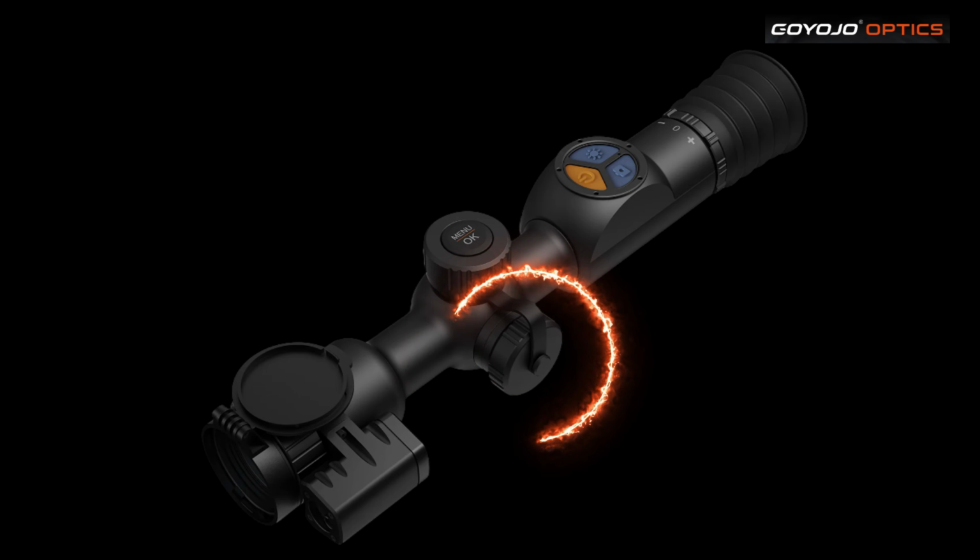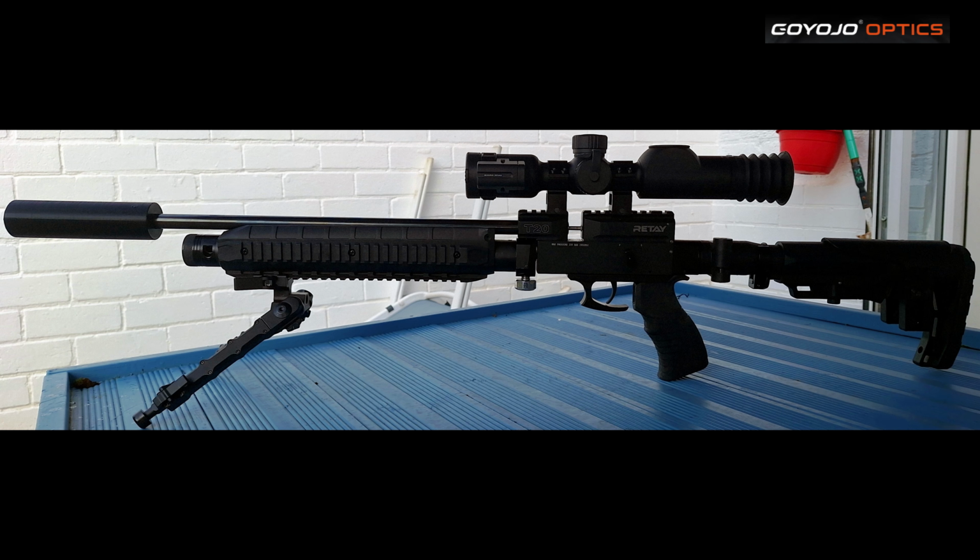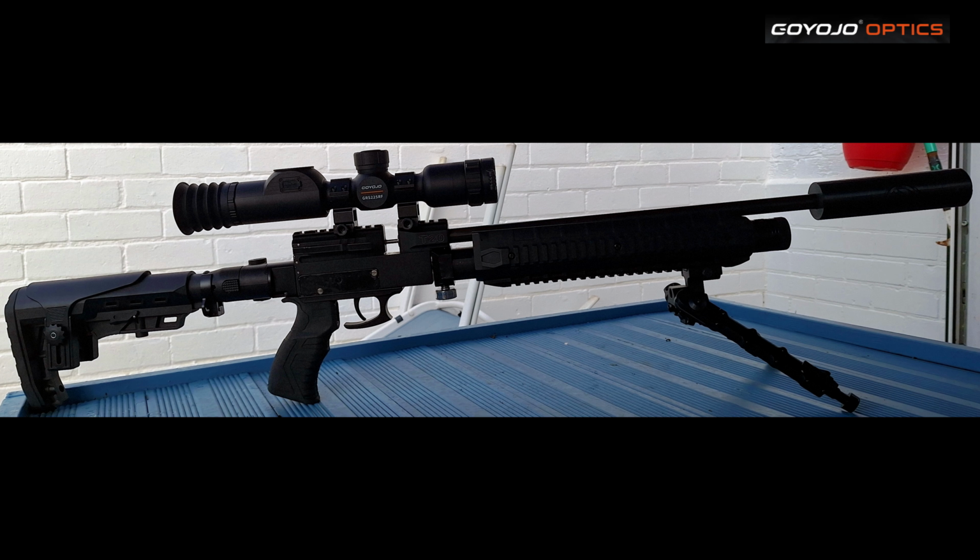You can buy rechargeable batteries for the CR123, so I do suggest if you are going to go with the scope, you just buy some spare batteries for it, and then there's no worries about when you go out at night. Plenty of power there. Because it's got the laser rangefinder on it, because it comes in a with or without, it's also got a ballistic calculator in it. So what more can you ask for at that price?